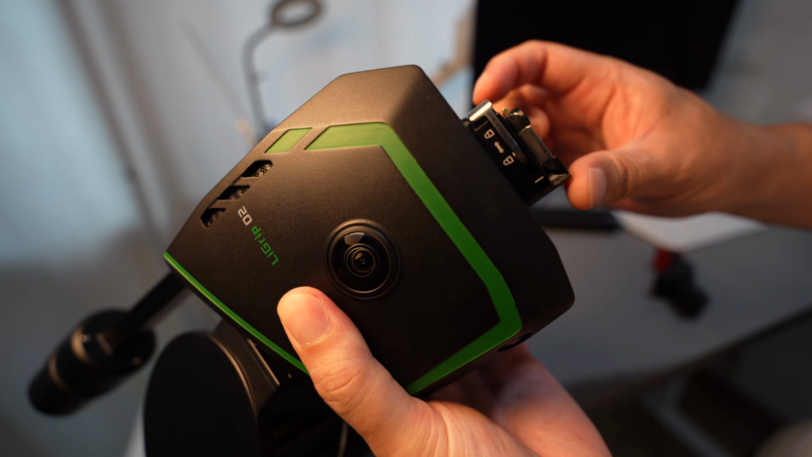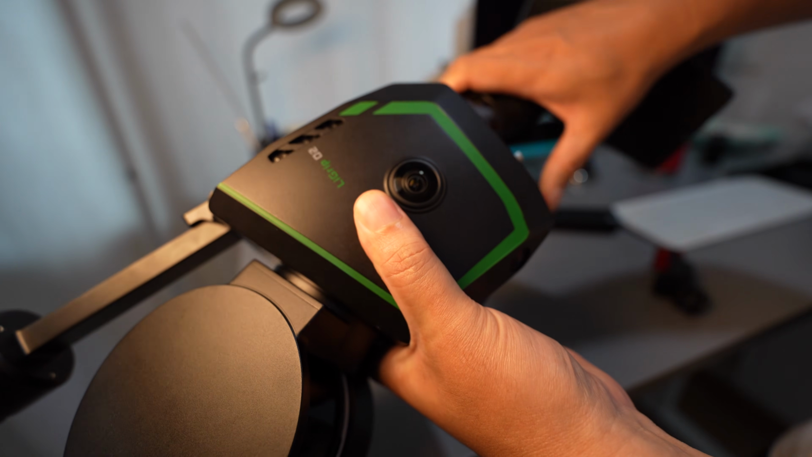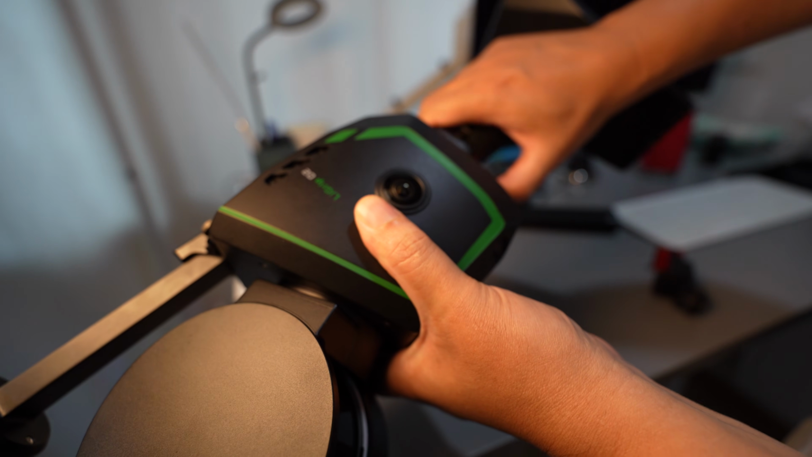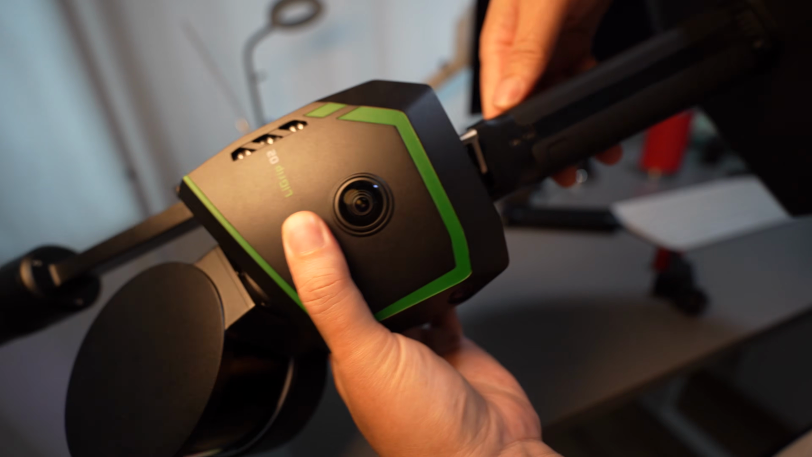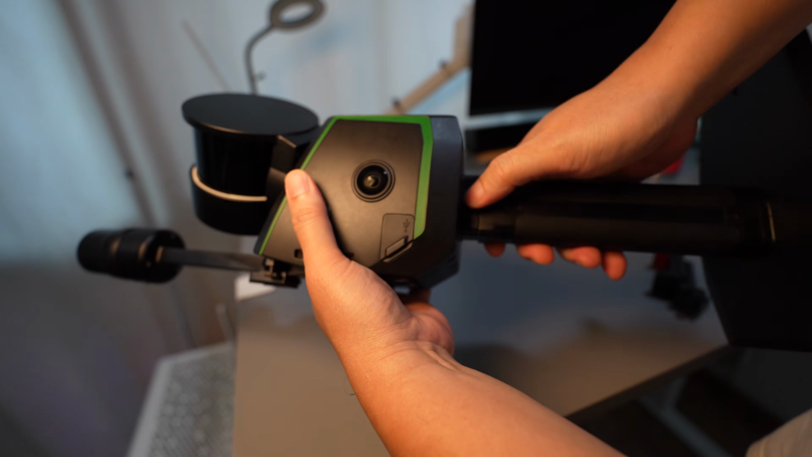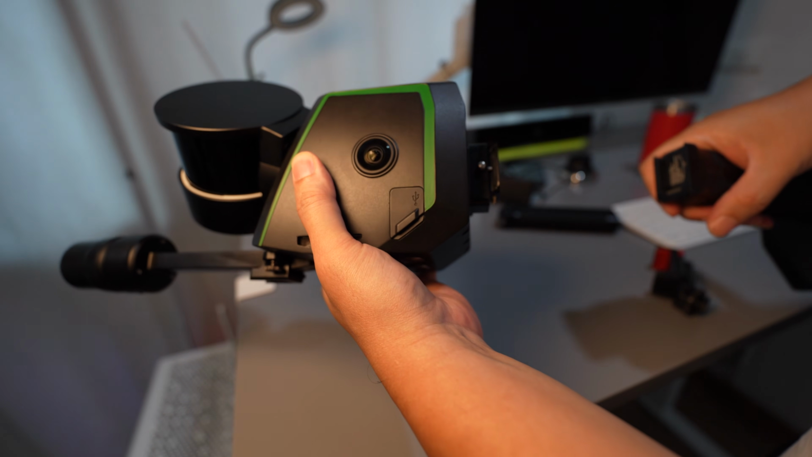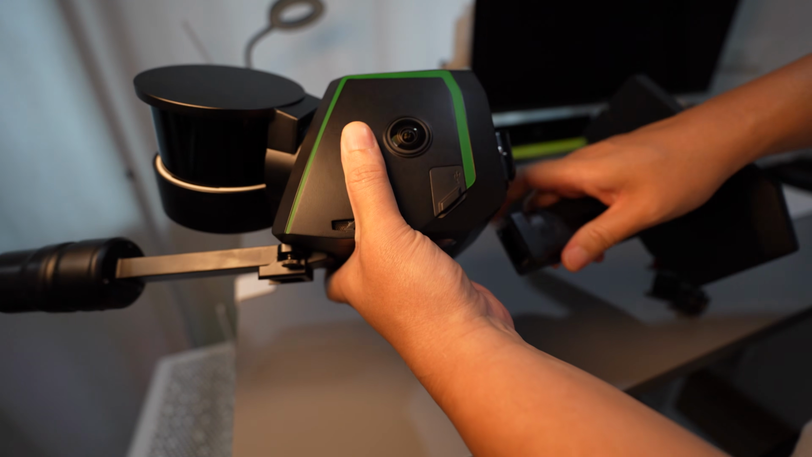There is a lock lever you need to release before inserting the battery handle. Once it's locked in place, it's very secure with no movement at all. To remove the battery, unlock the lever, press the release button, and then slide the battery out.